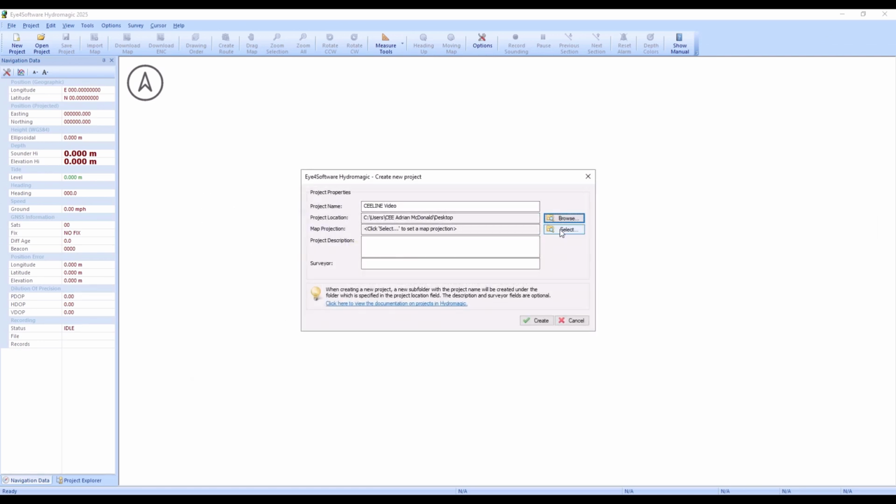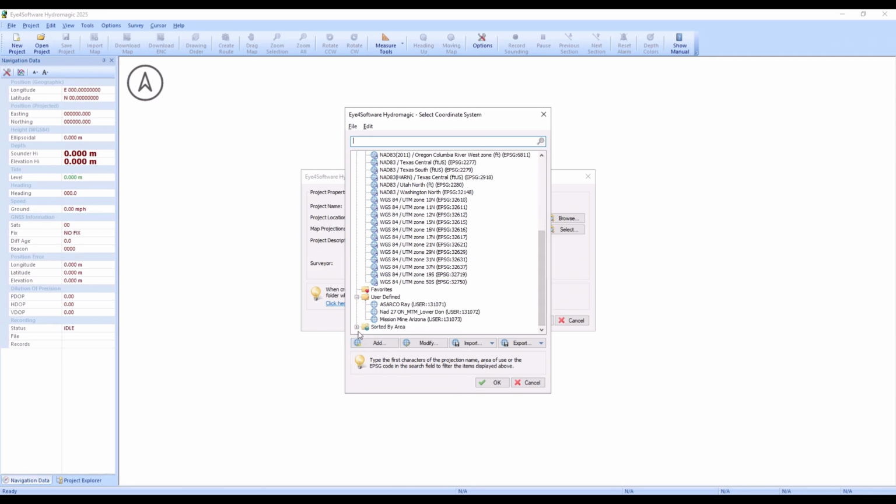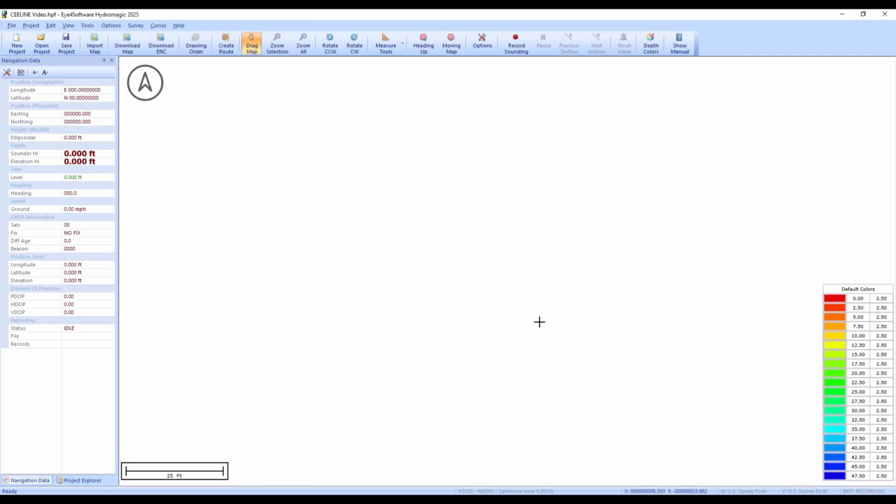And the map projection, here we need to select our projection. And if you have used Hydromagic a few times, you'll have all your recently used projections here, which makes it easy to navigate to the common projections. Otherwise, you can go to sorted by area and look at the projections for the location that you're at. So if I come down here, I can pick out US California NAD 83 Zone 6, which is what I'm going to use here with the units of survey feet. So we have our project created.